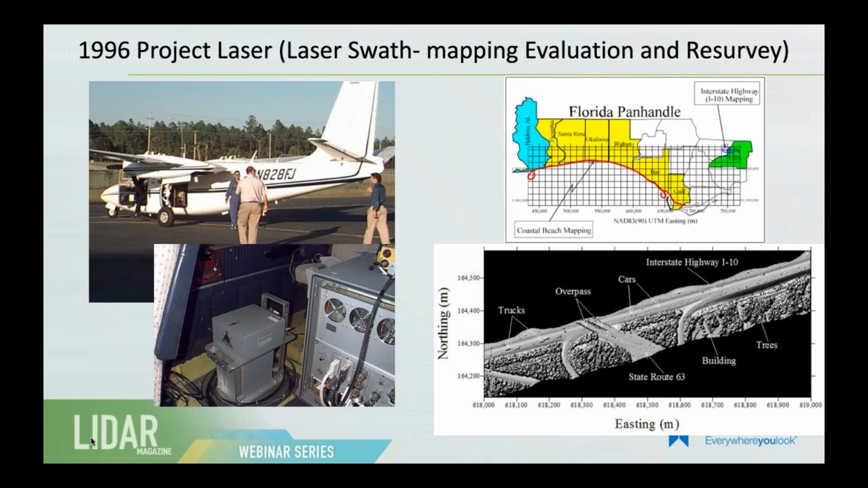I have here an image that is more than 20 years old, and what I like about this image is that we can see how technology advanced. Back then, you had to say, oh, these are trucks, these are cars, this is a building, right? Nowadays we see these images and we really understand what's going on.